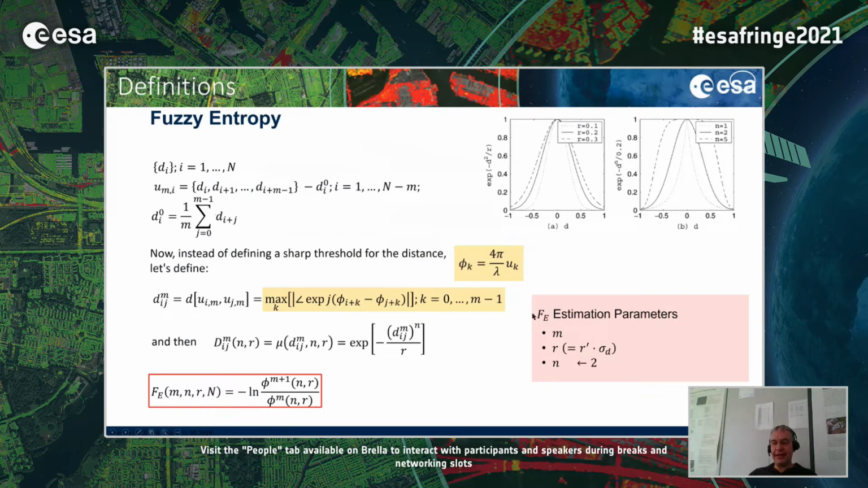So basically, the main point is that to estimate the fuzzy entropy, you need to set some parameters, which are the length of the subsequences considered, m, the r parameter, which controls the distance function, which is usually defined relative to the time series standard deviation, and then the exponent of the fuzzy function, which is usually set to 2. So we will stick to this value as well. Okay.